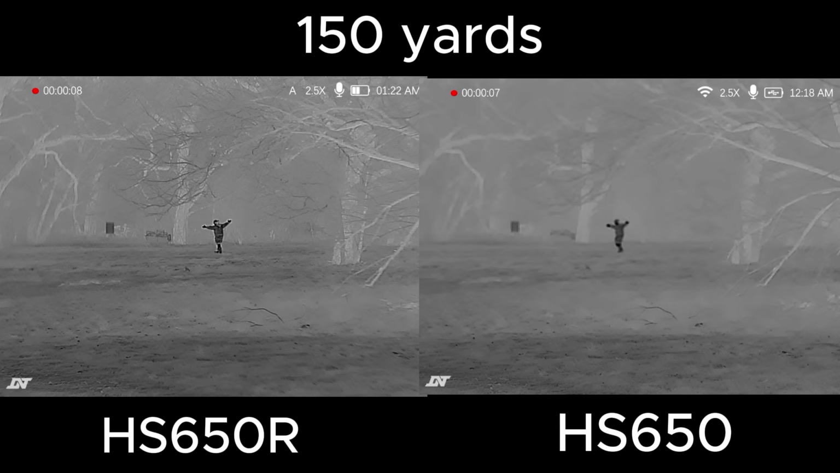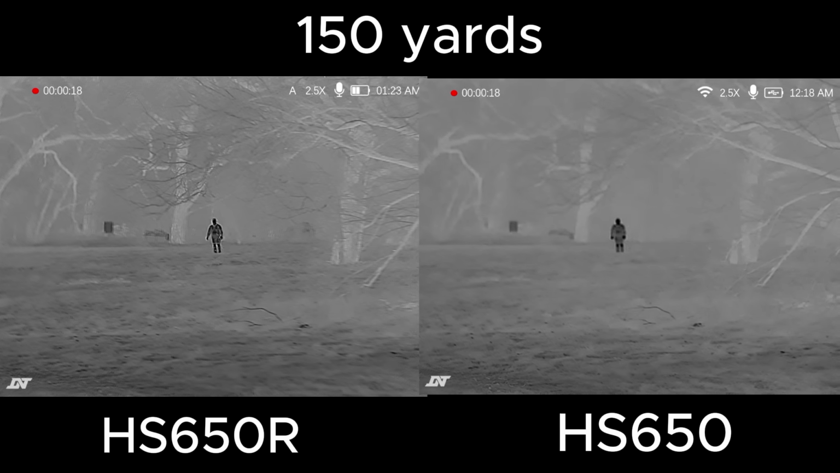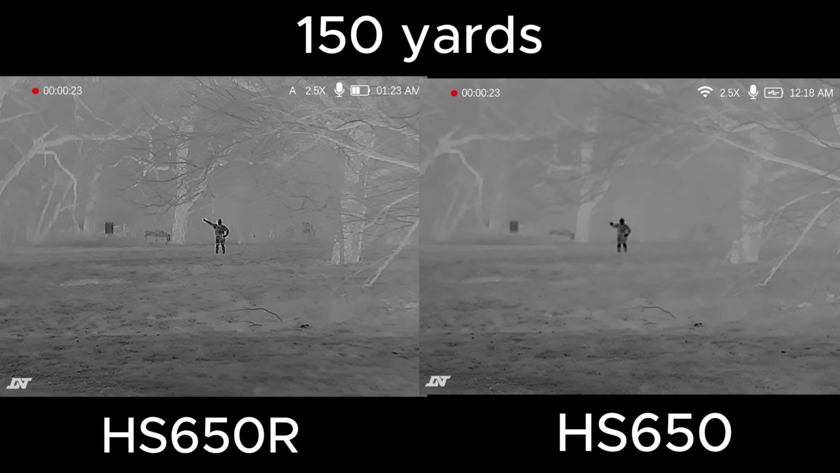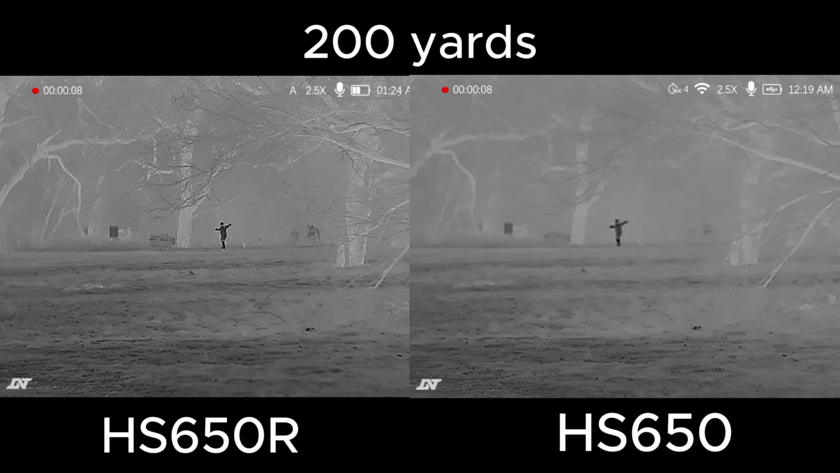Now here's Cameron at 150 yards. Look how pretty that princess is at 150. And then here he is just shy of 200. I think I LRF'd him at about 198. So you guys can see the difference between the two.